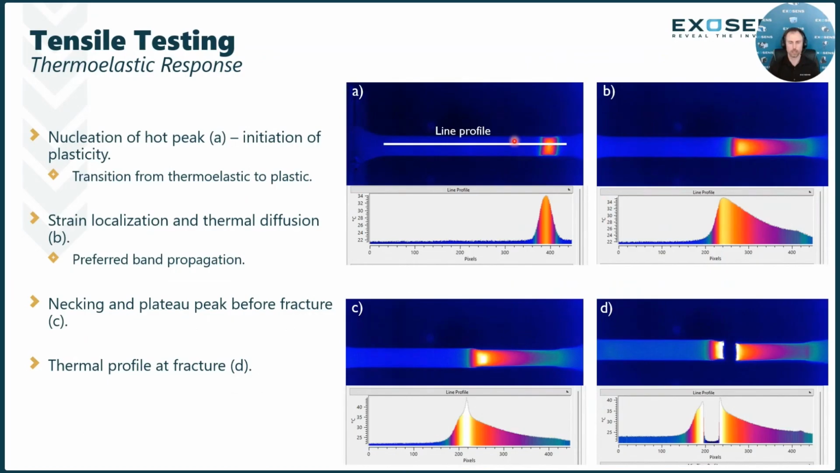So in A, we start to see the nucleation of a hot peak. This is initiation of plasticity. And underneath it is just a temperature profile. We see that temperature band right here. There's a small gradient between the two, but this is the development. We see right in the center of that is where our hottest point is.